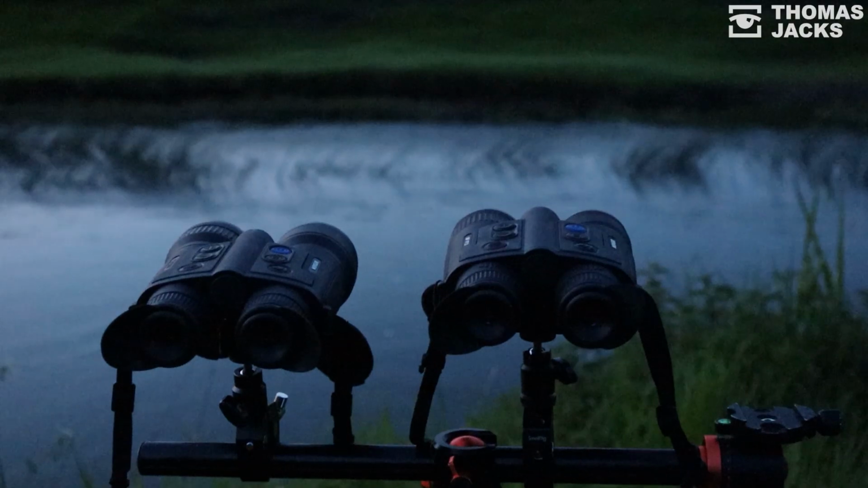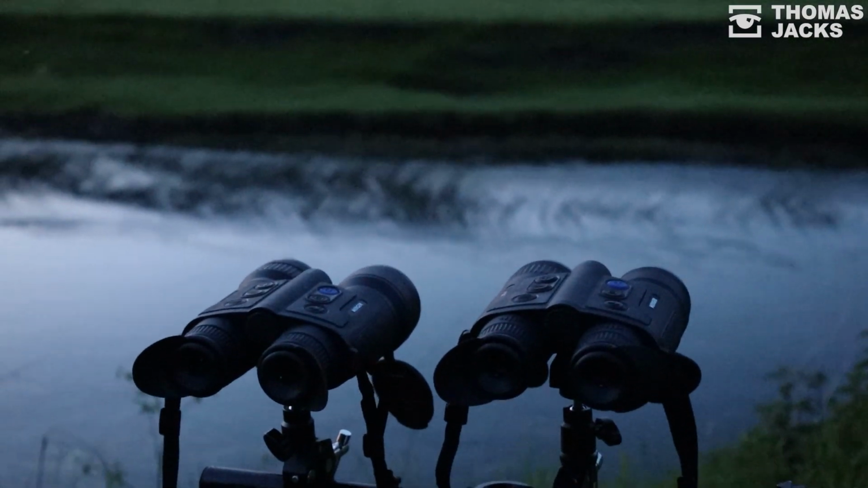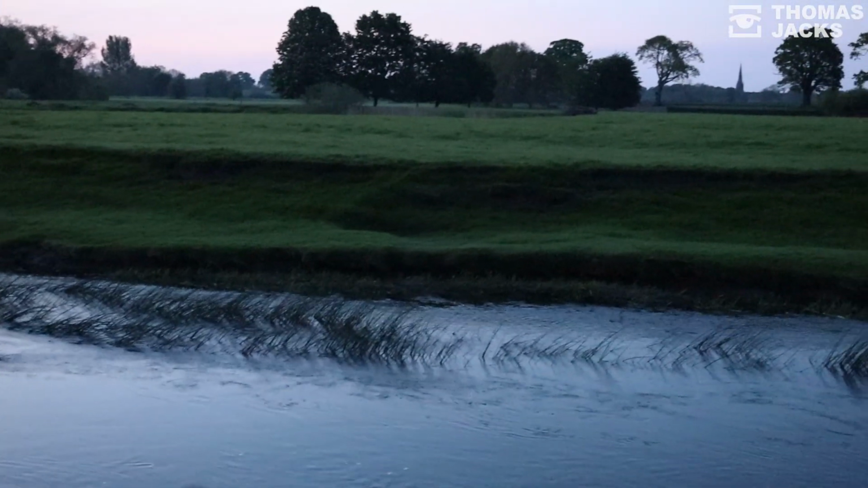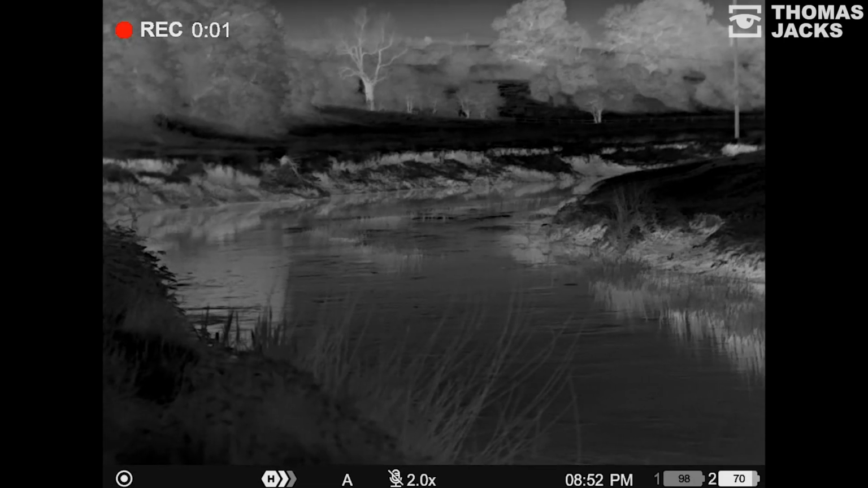So it's dusk now, and that's when these thermal cameras really come into their own. There's a lot in common with both the XP50 and the XP35. For a start, they share the same 640 by 480, 17 micron pixel XP sensor for incredible thermal detail, which doesn't need daylight. And these Mergers display that image on twin HD AMOLED displays, lasting up to 9 hours on a single charge.